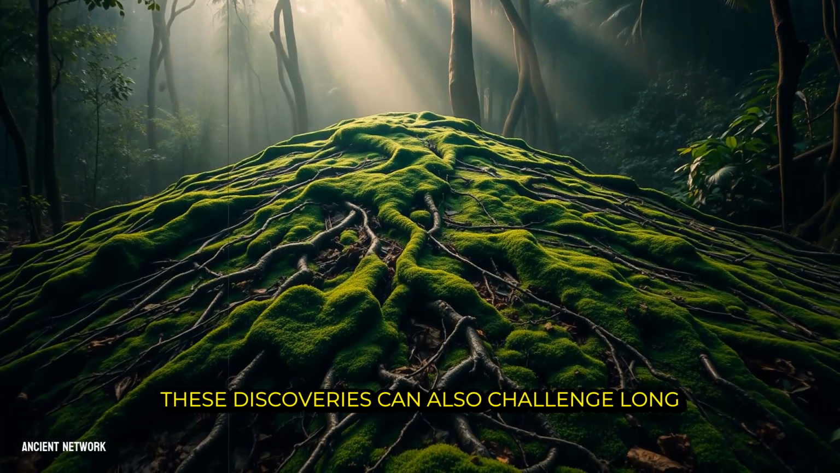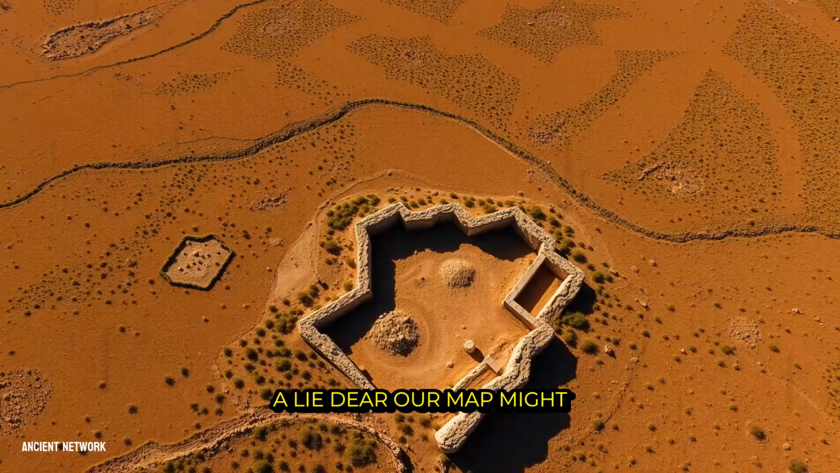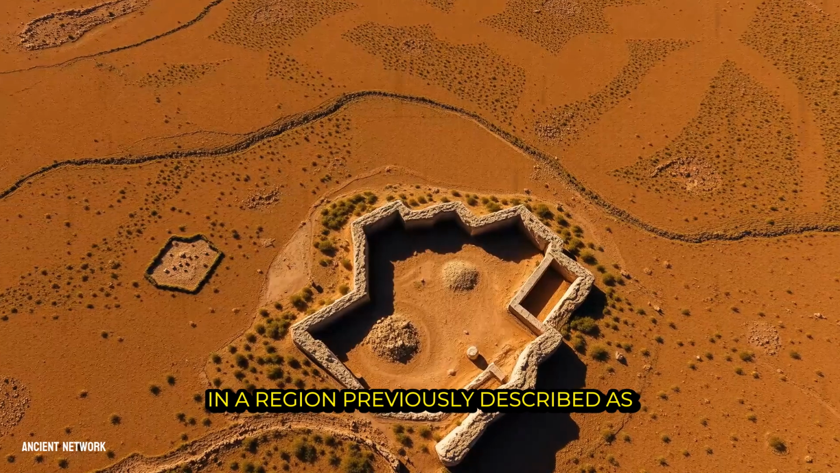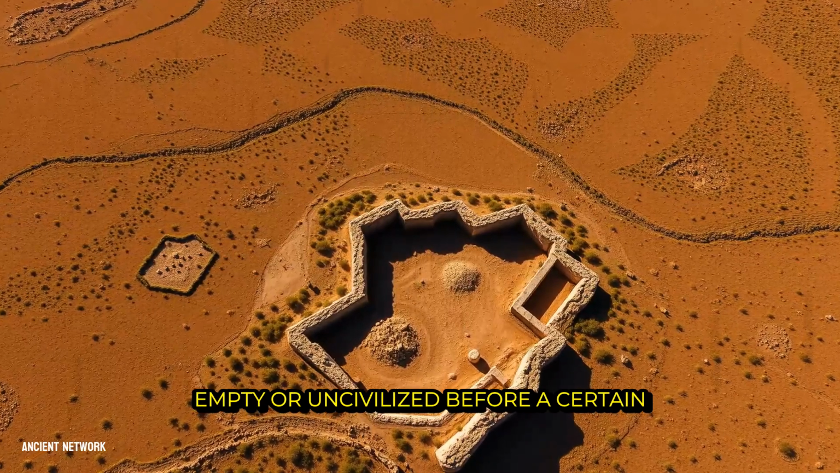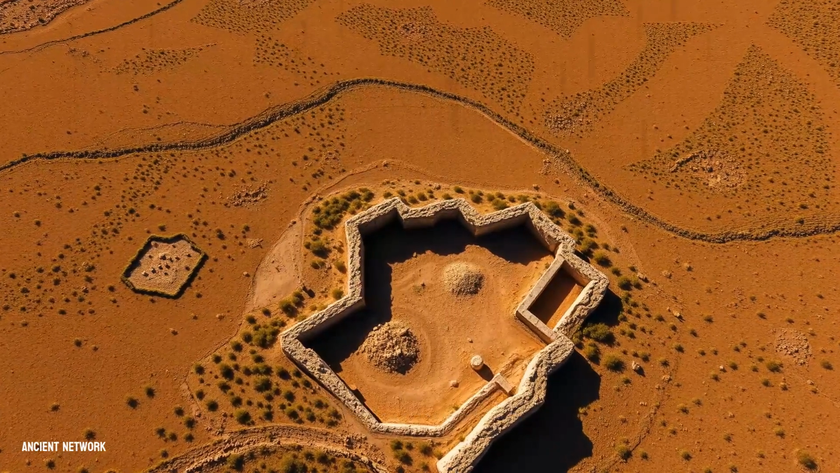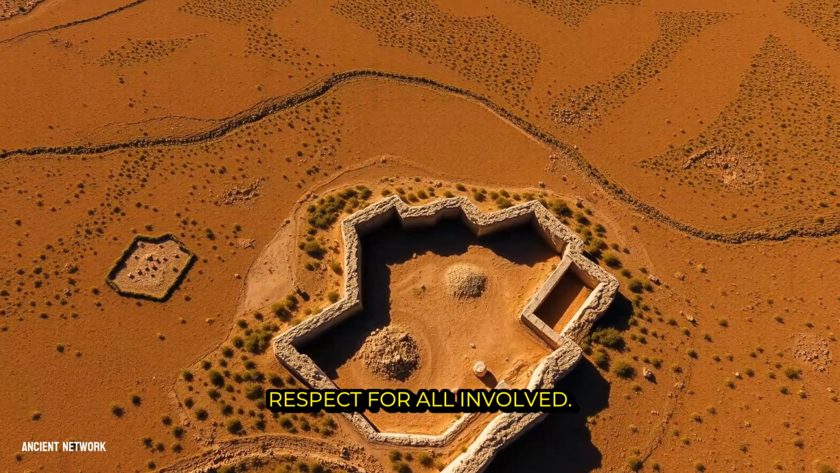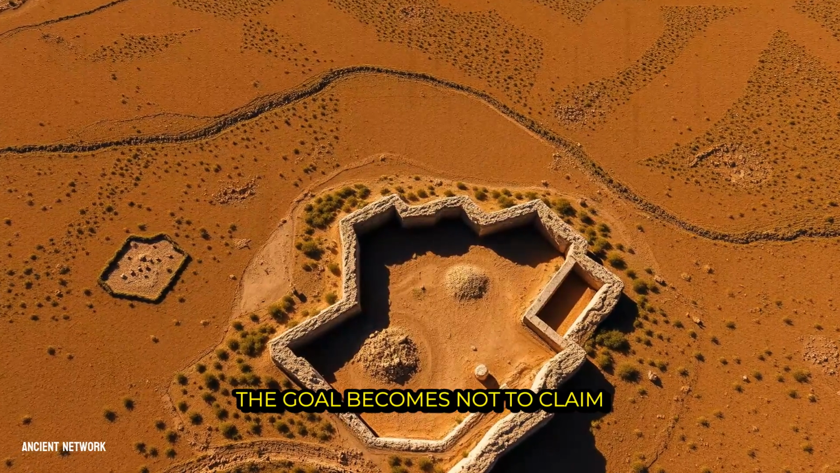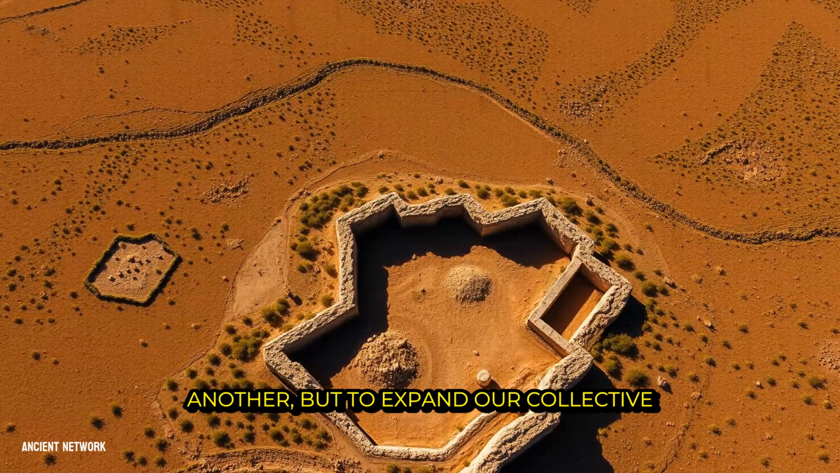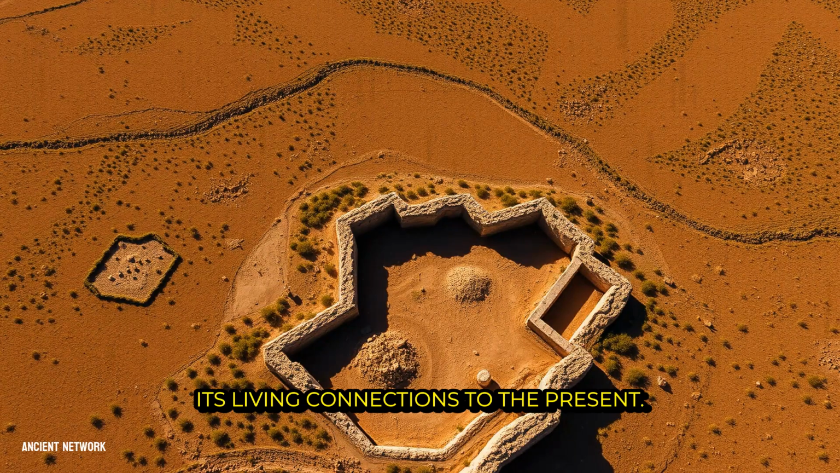These discoveries can also challenge long-held national stories or historical narratives. A LiDAR map might reveal evidence of a sophisticated society in a region previously described as empty or uncivilized before a certain date, directly contradicting established textbooks or political histories. Navigating this requires sensitivity and a commitment to following the evidence with respect for all involved. The goal becomes not to claim a discovery for one group over another, but to expand our collective understanding in a way that honors the complexity of the past and its living connections to the present.